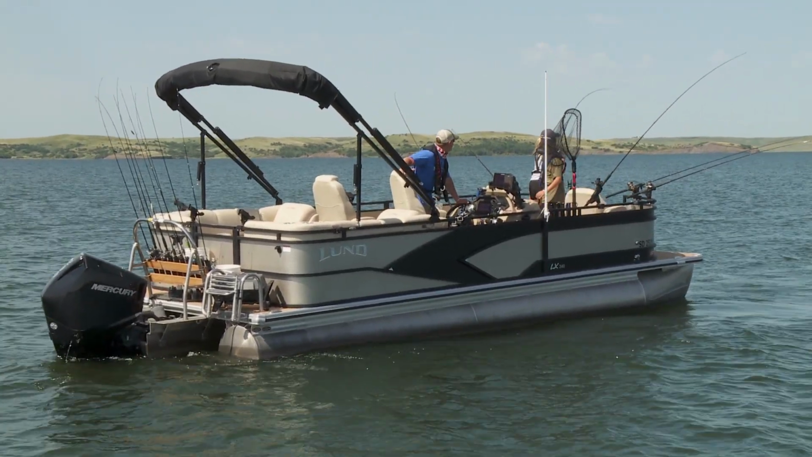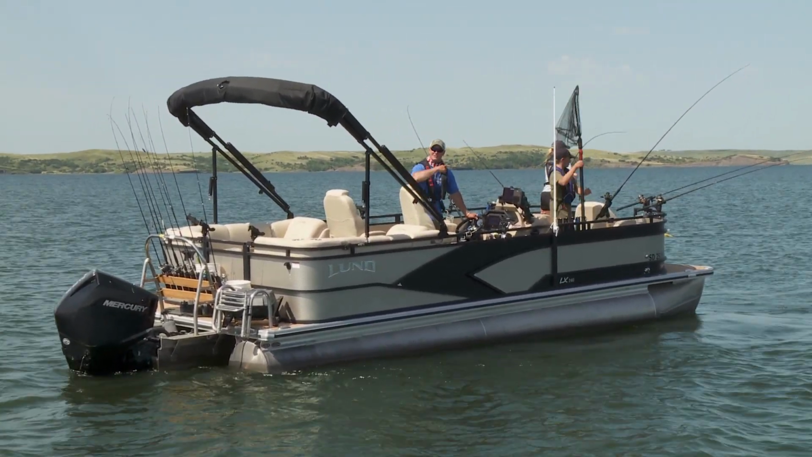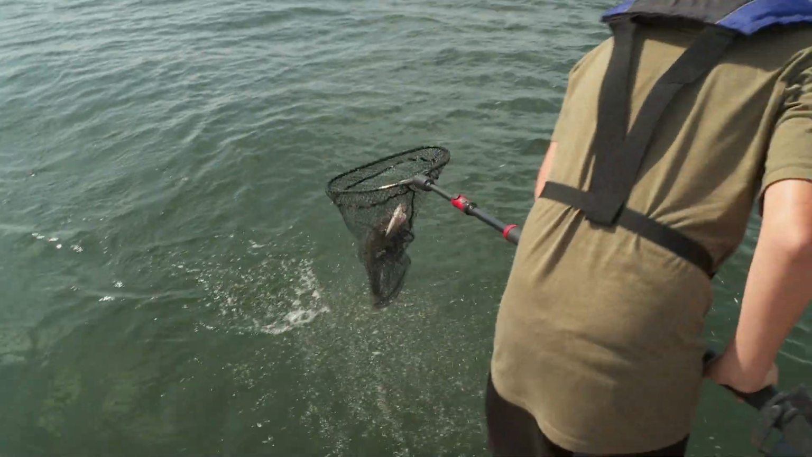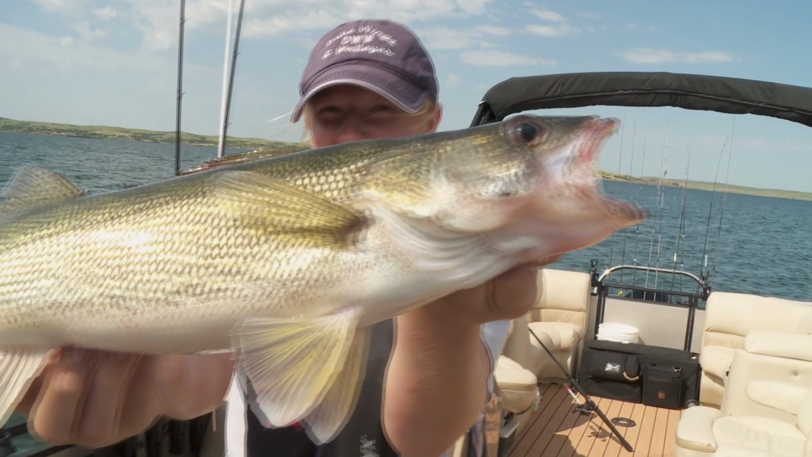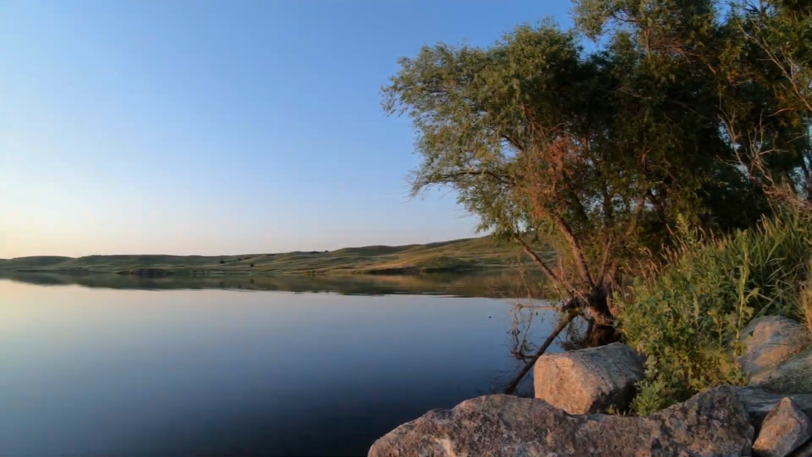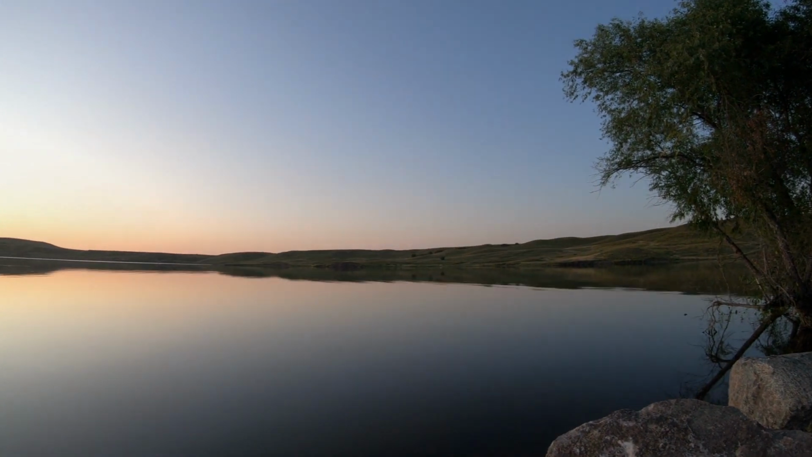That's a fish. Well, we got one on right now, so we're gonna get to this. And there you go, nice fish. That's how you end the day, kids. We got to grill, catch a bunch of fish trolling. What a day, what an awesome day.